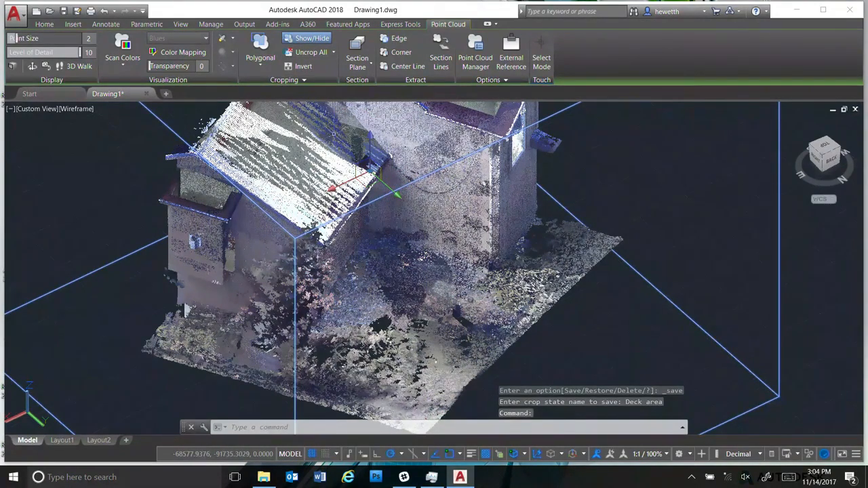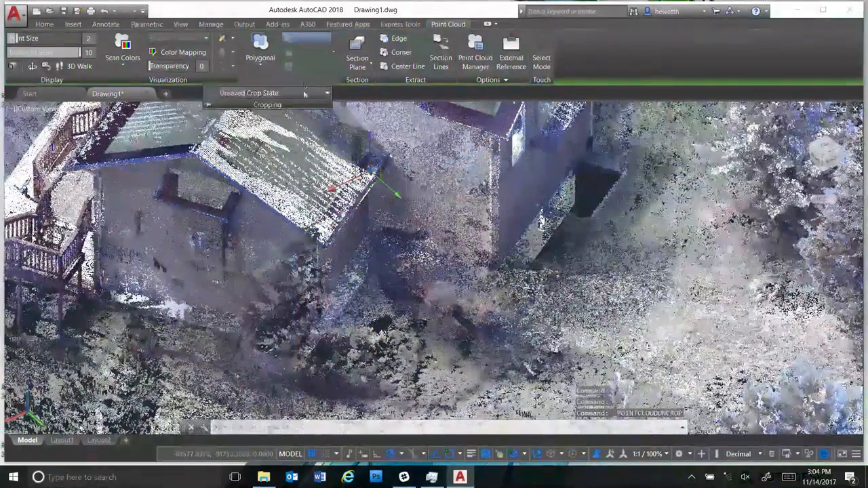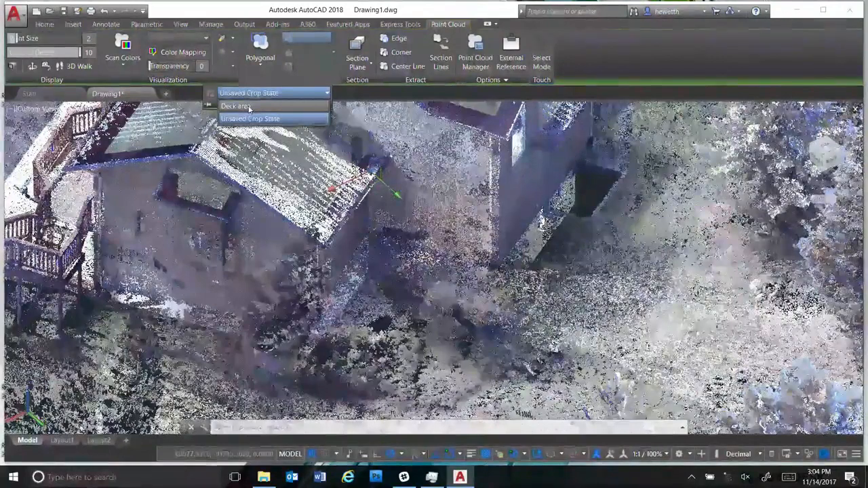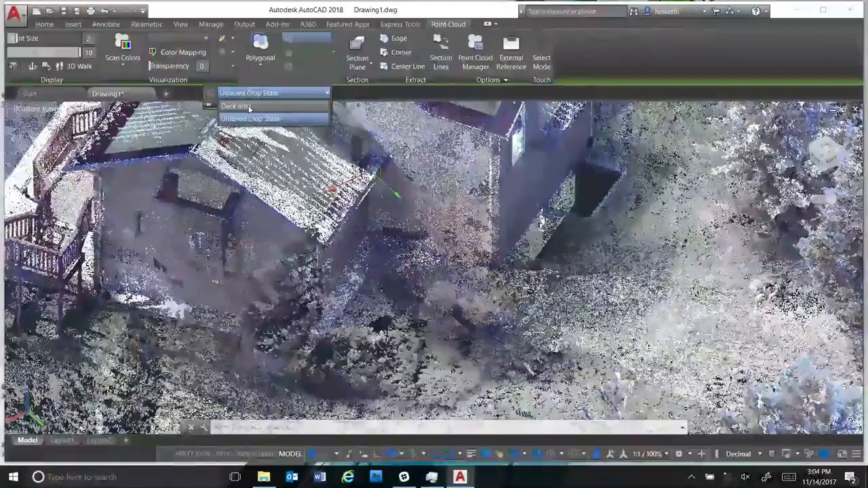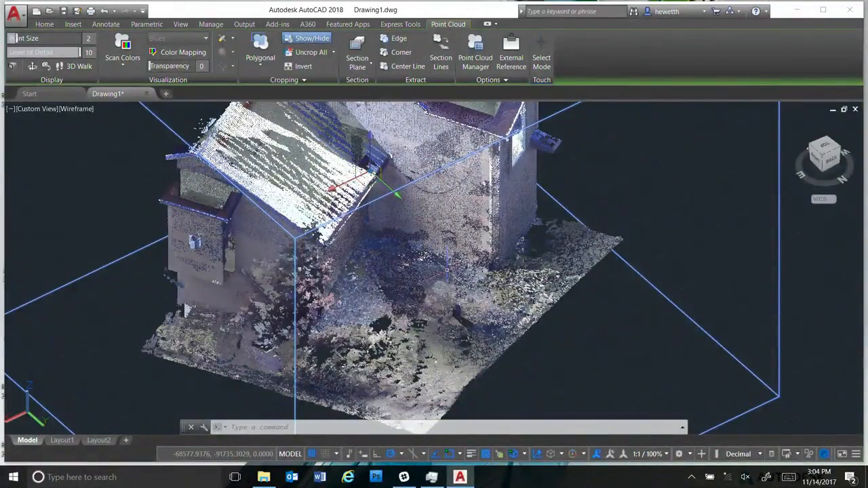So I might go ahead and uncrop all, work on some other part, create a different crop state, and then each time those crop states are saved here, similar to restoring layer states, for example. But these are crop states, so I can just click on that deck area crop state and it gets it cropped right down to where I want to focus.